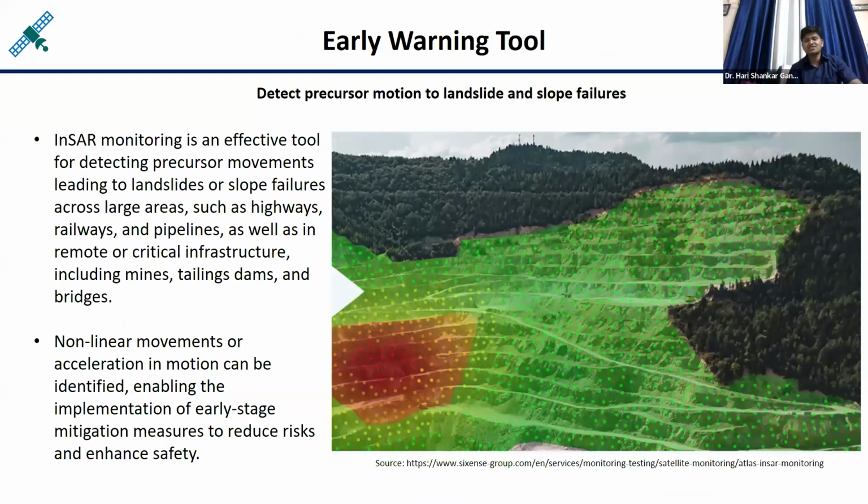This is another early warning system. If a landslide is happening, how it is happening and how you can predict it. I have shown you another case study over Josie, in the Sirmaur district. So the early warning or prediction part can be done over the landslides.